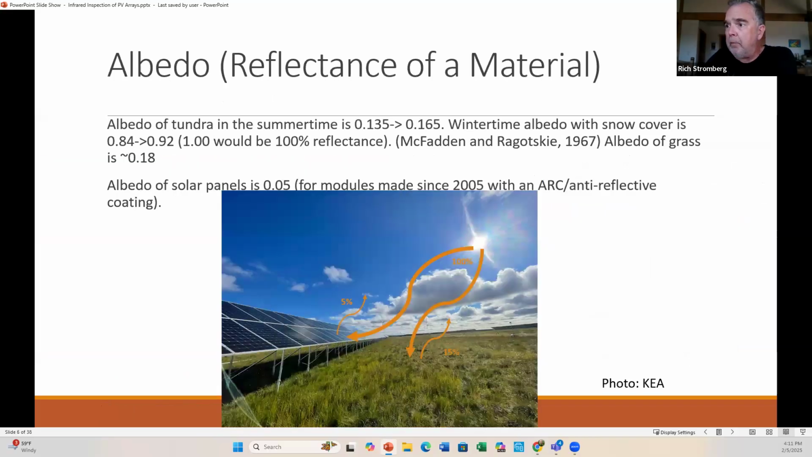Okay. So typically we have, here's the sun. We should all recognize that, unless you live in the Pacific Northwest this time of year. You might not have seen it for a while. But let's just imagine it's a sunny day and you have the full amount of sun shining down onto your field where you've got your solar array. So here, the ground will reflect this.